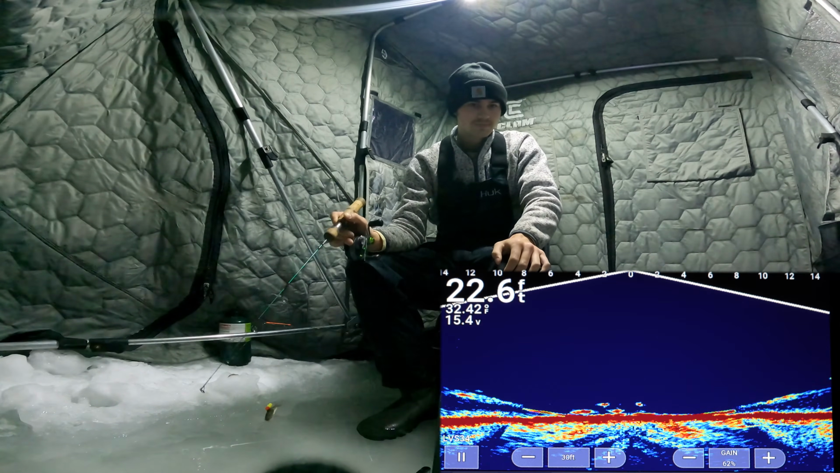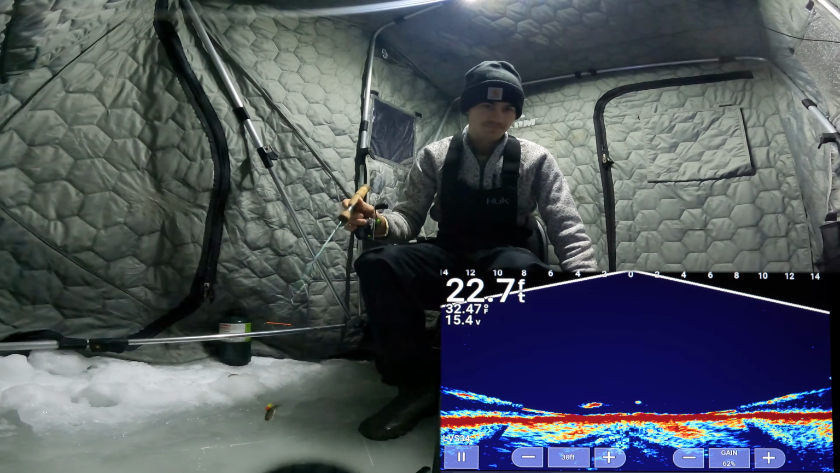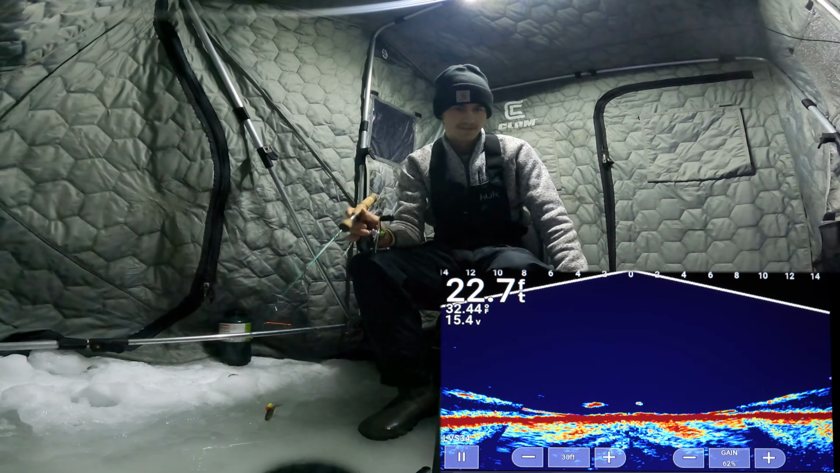Looks like maybe we got two of them here. Oh yeah, we got two of them. He's sitting on that dead stick. There's no way he doesn't eat it. He's sitting on it. Come on.